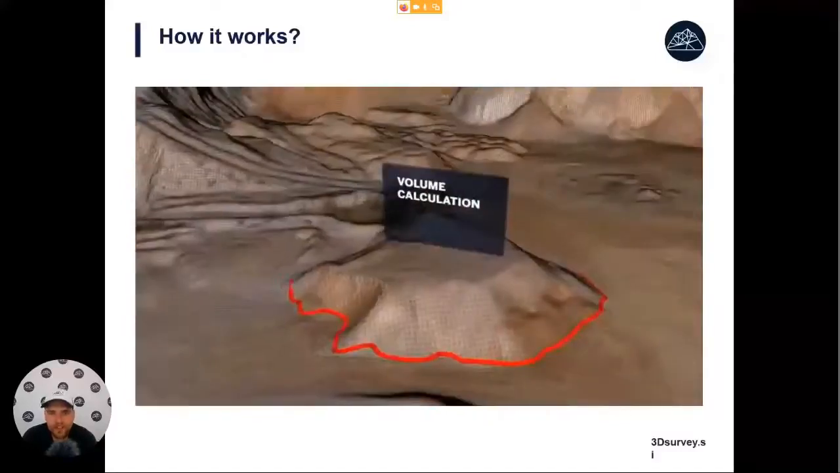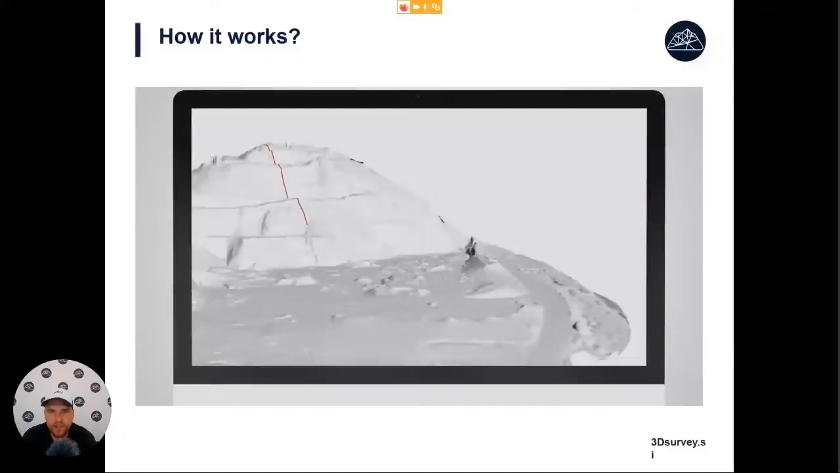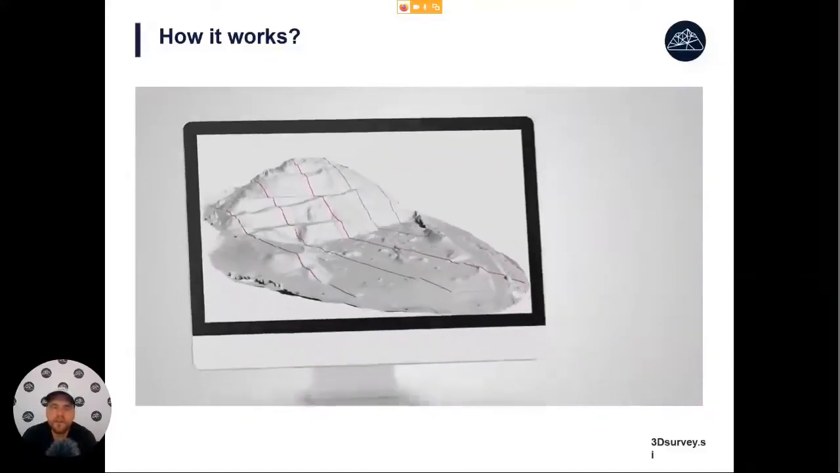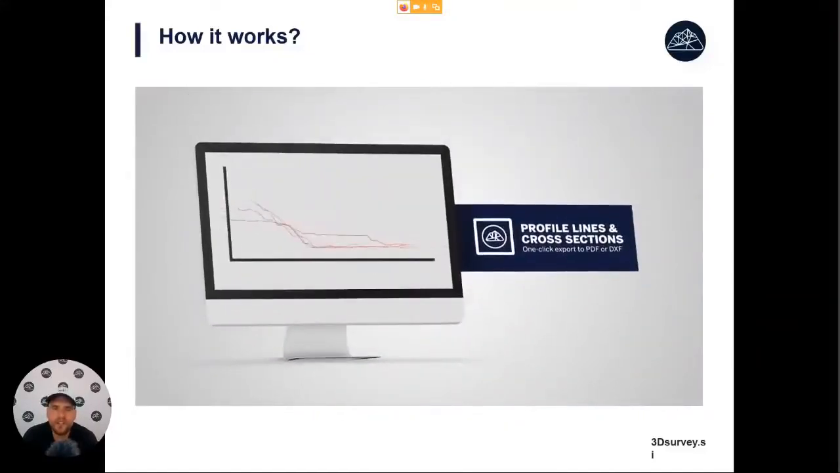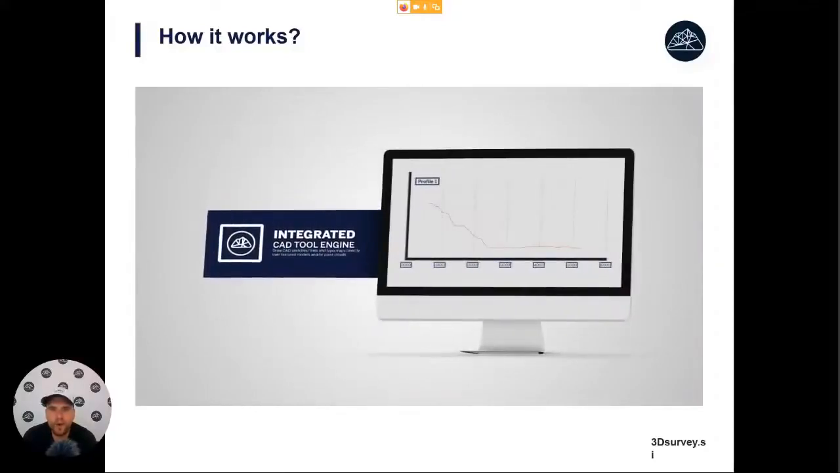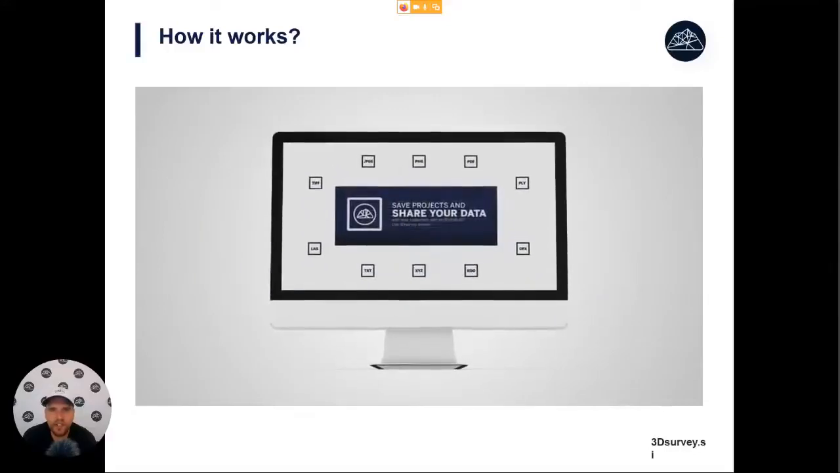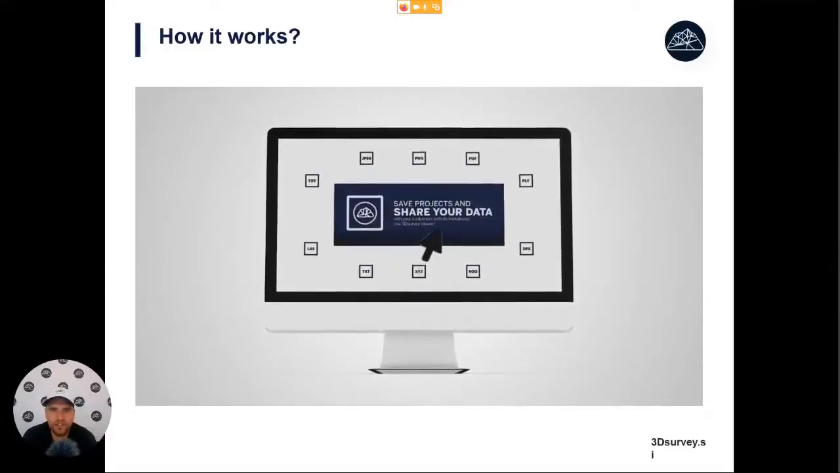Volume calculation is especially simple. All we have to do is select an area of interest and press calculate volumes. Also profile calculation has never been easier. All we have to do is select where we want to have these vertical cross sections and press calculate. So no more walking on dangerous cliffs.